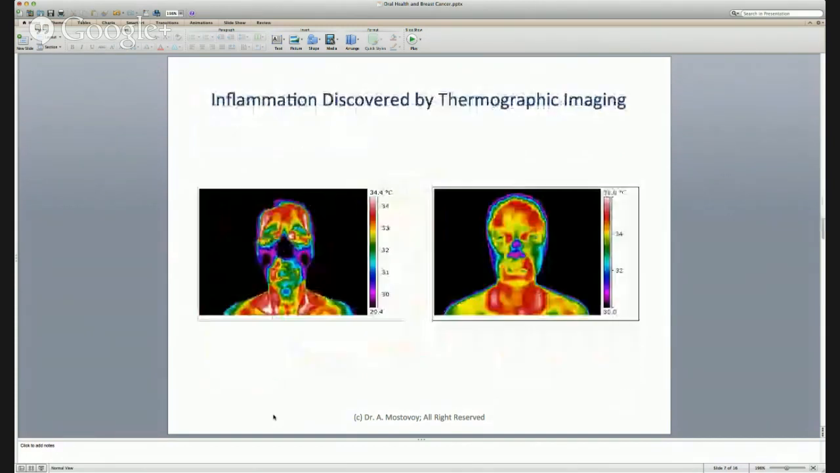Inflammation discovered by thermographic imaging. Let me introduce what thermographic imaging is. Over here you can see on the right side of this patient's mouth, because it's their anatomical right, there's this big red spot. It's a hot spot. Just like on this patient's, it's on their left, big red spot. These are signs of inflammation.